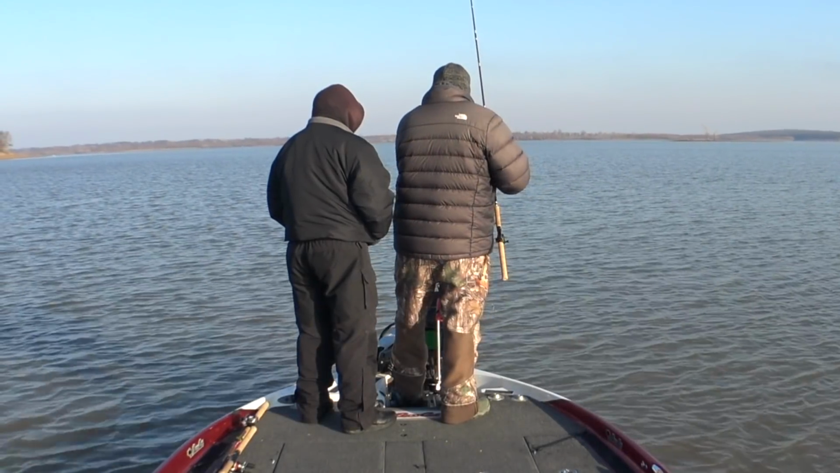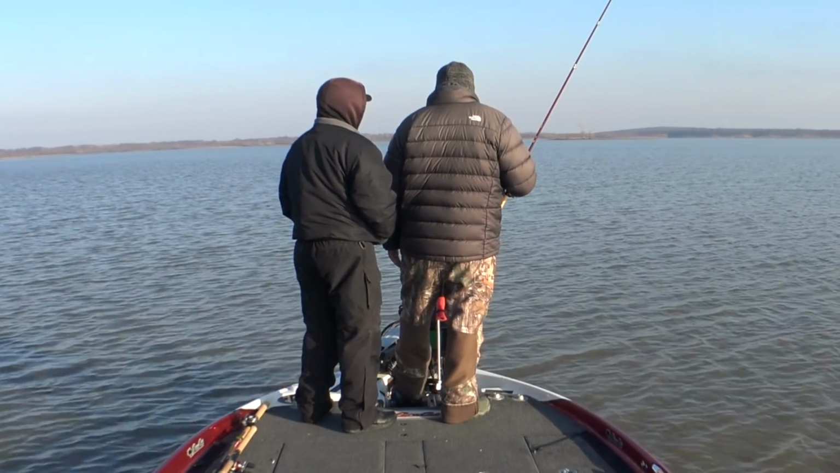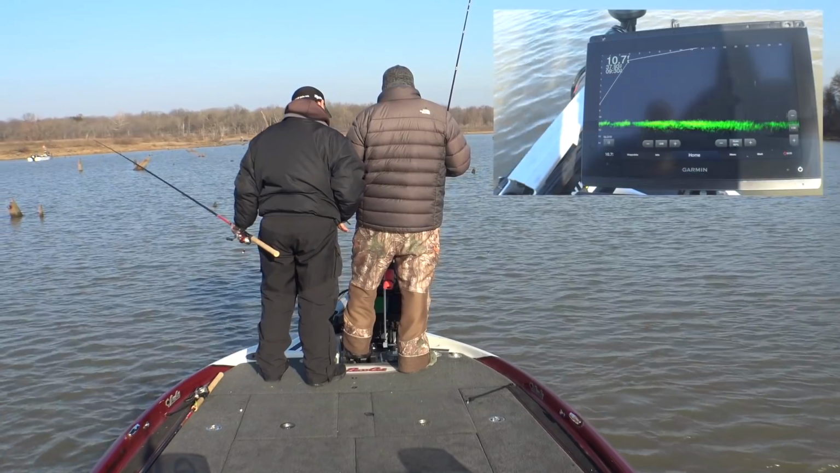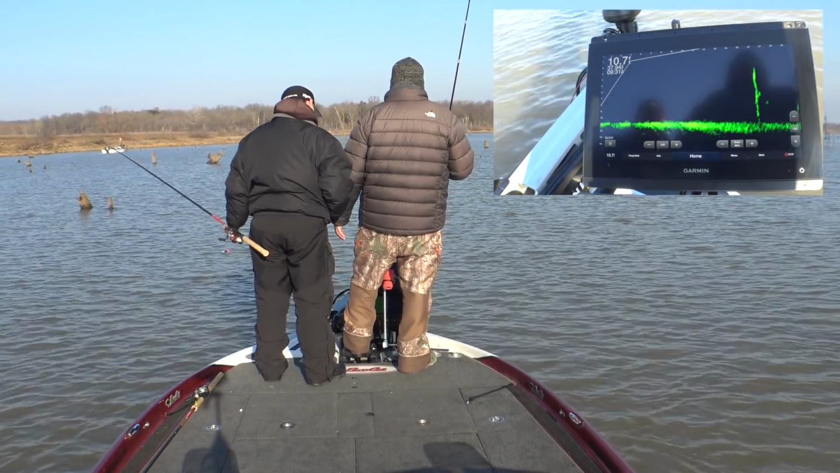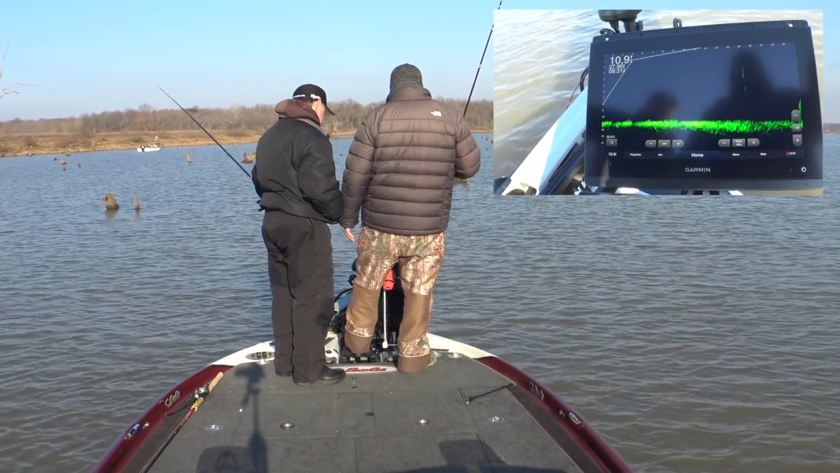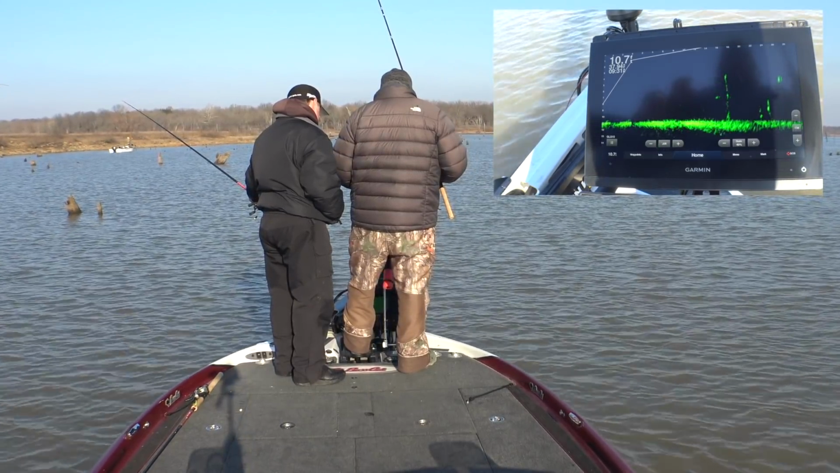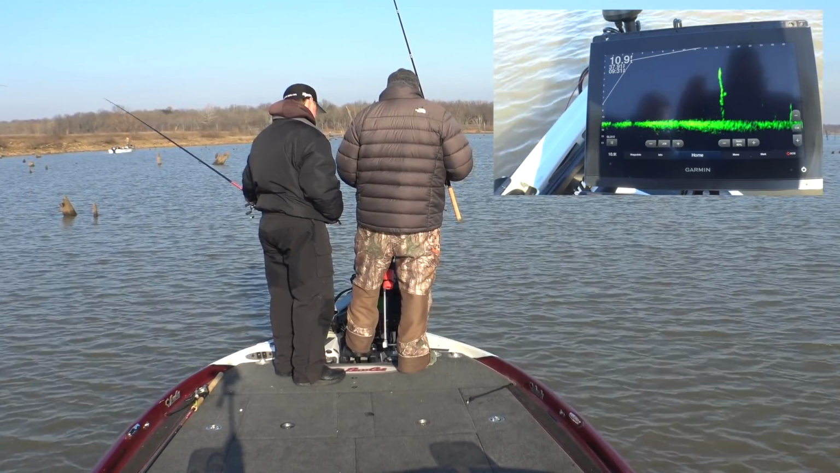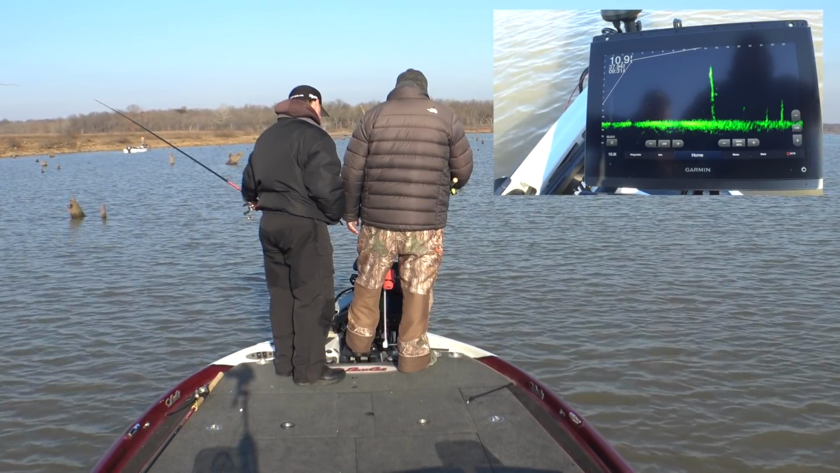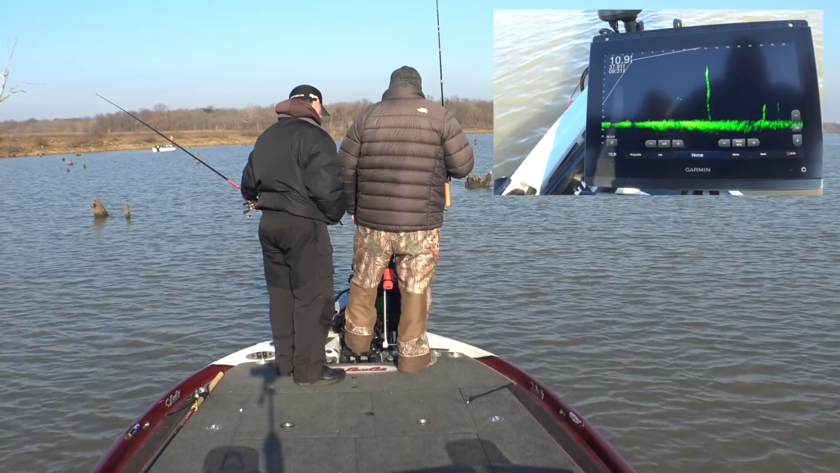Okay, so we've sort of gotten out of the bigger fish back where we started in the bend. So we're going to pull up and take a little run and see if we can find them somewhere else. I operate off a different philosophy than maybe some people on fishing, and that is spend a couple hours trying to locate them, and then spend the rest of the day trying to catch them. Put your homework in at the beginning. Finding them's the hard part. Catching them is not real difficult if you can find them.